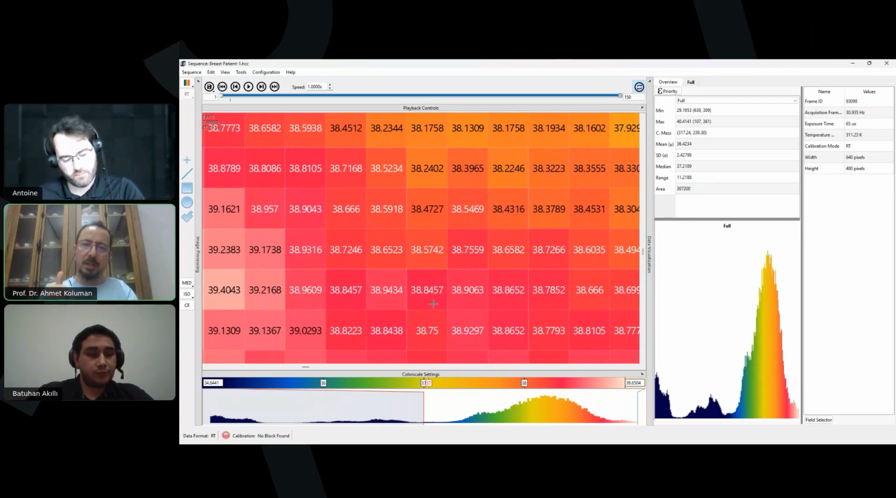So each image has numerous data for us to work on, for image processing and for, let's say, artificial intelligence, machine learning, optimizing. So we use the calibrated data, and we still work on the machine learning part to see the optimization of each disease, which is a huge work.